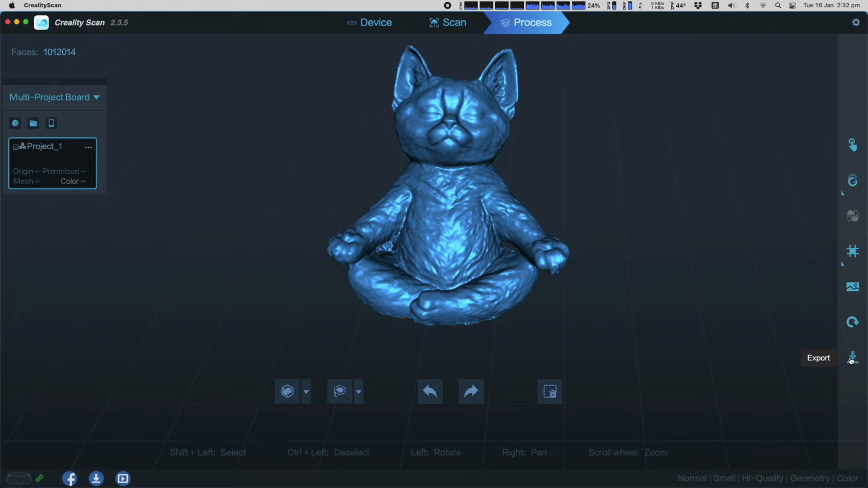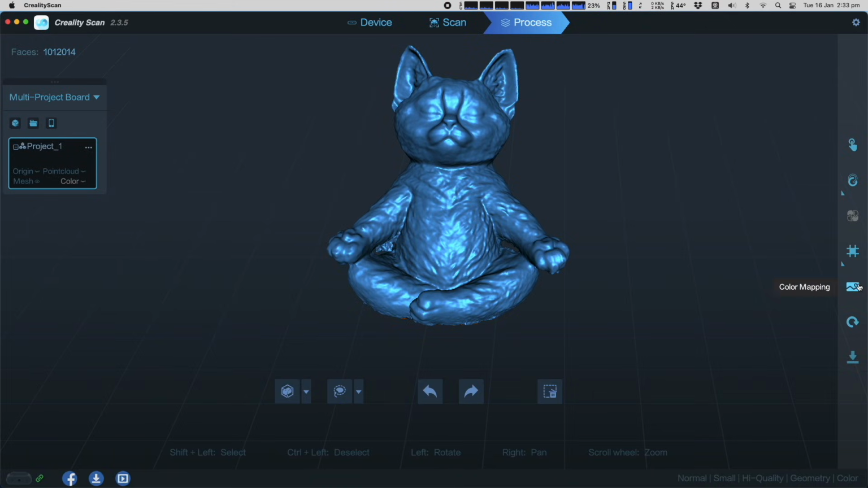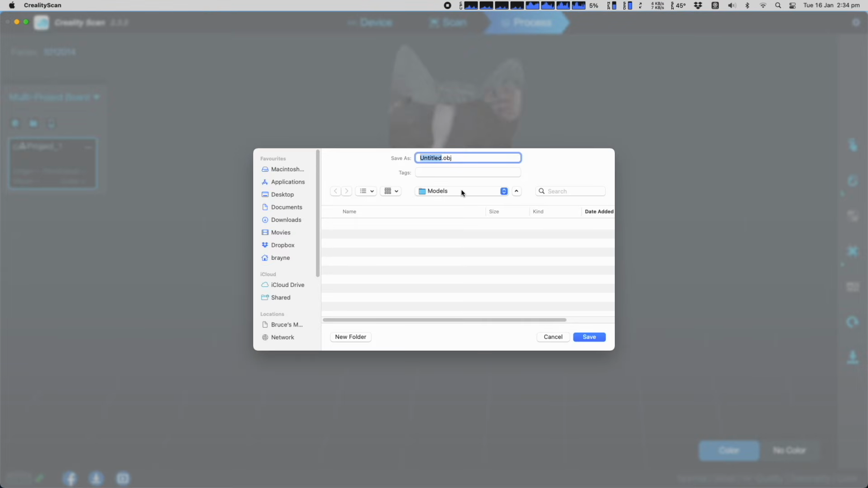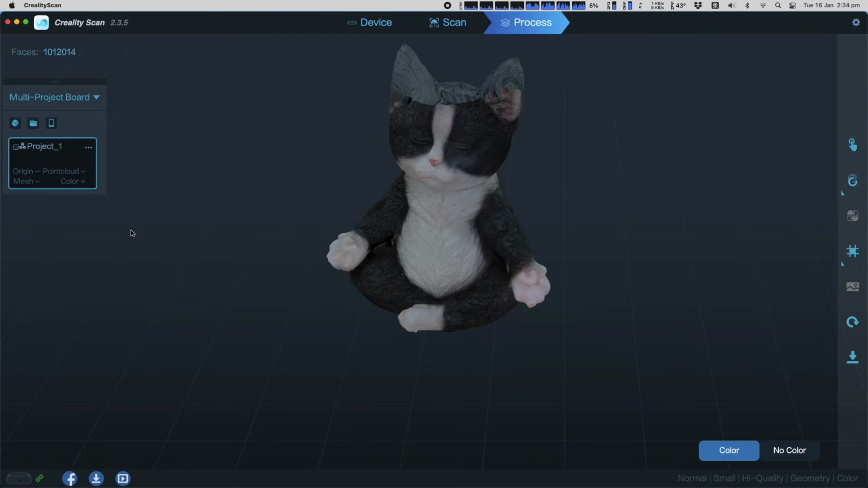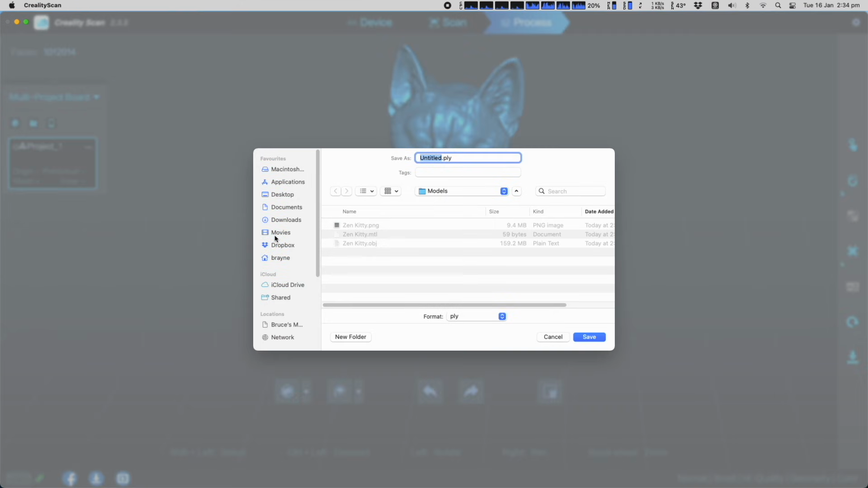Press the export button to export the model. You can save it as a polygon file, STL, or wavefront object. These options will only save the geometry and not the color image map. If you want to save the model with the color image map, click on the color mapping button to reprocess the image map for the new wireframe. Then click the export button. Wavefront object is the only file format option when exporting the model with the image map. I'm planning to 3D print my scan, so I'll select Mesh, then I'll export as an STL file.